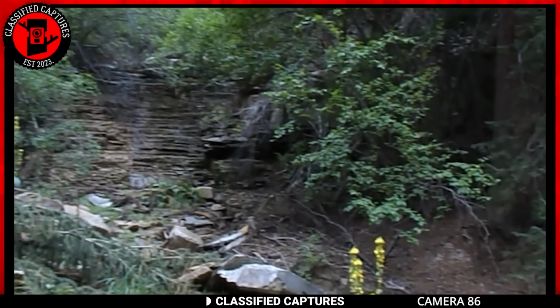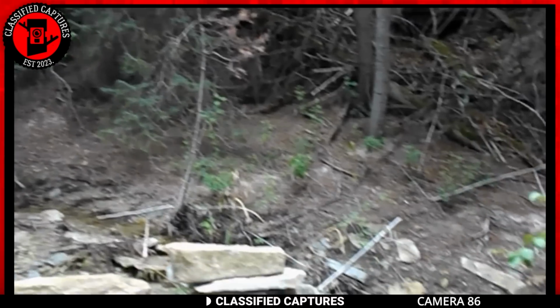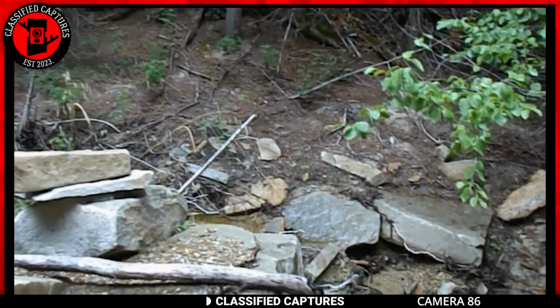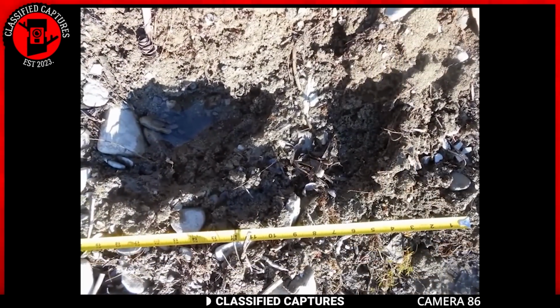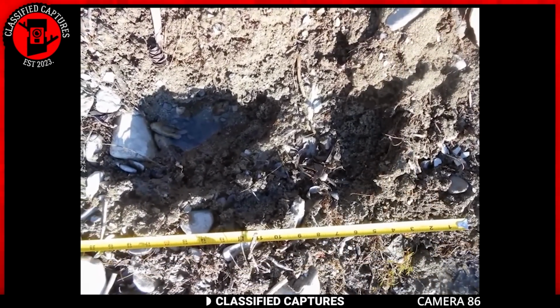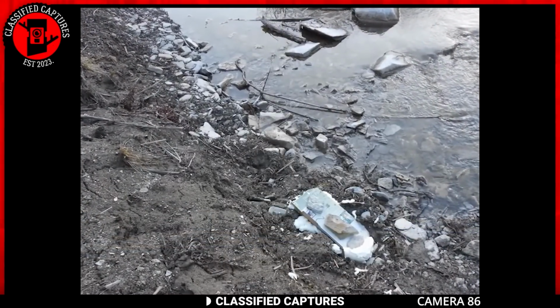Interestingly, the tracks found in this location have varied in size, leading some to believe that a family of Bigfoot could be living there. Each discovery seems to add more weight to the idea that something big is roaming the area. Could this be definitive proof of Bigfoot's existence? What do you think?